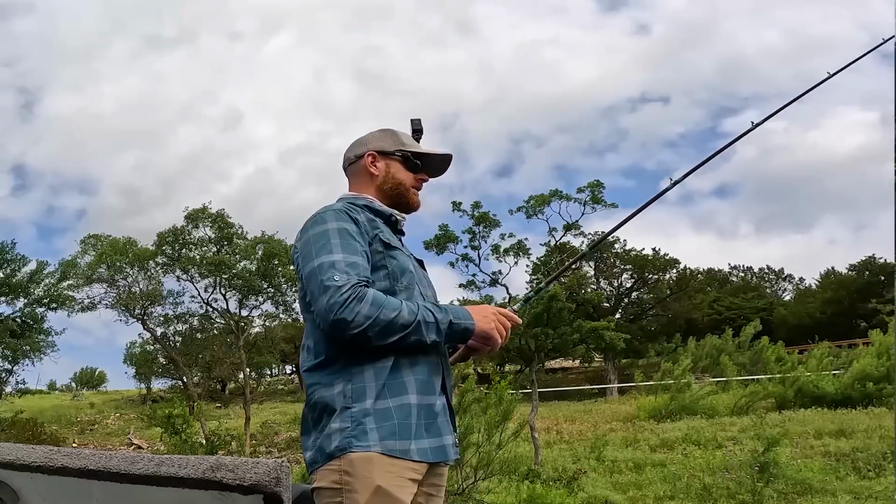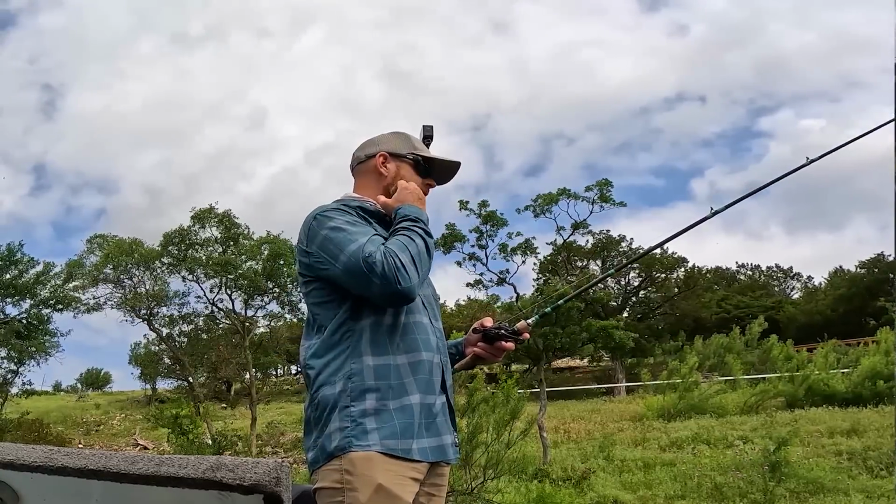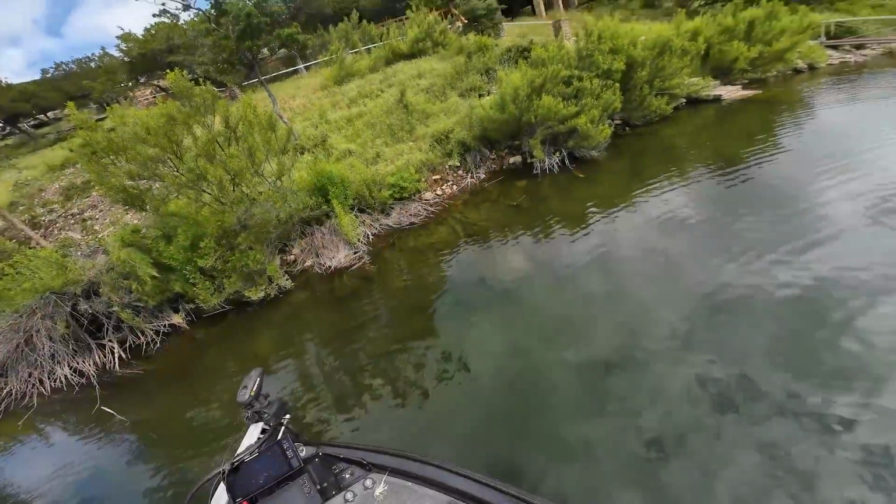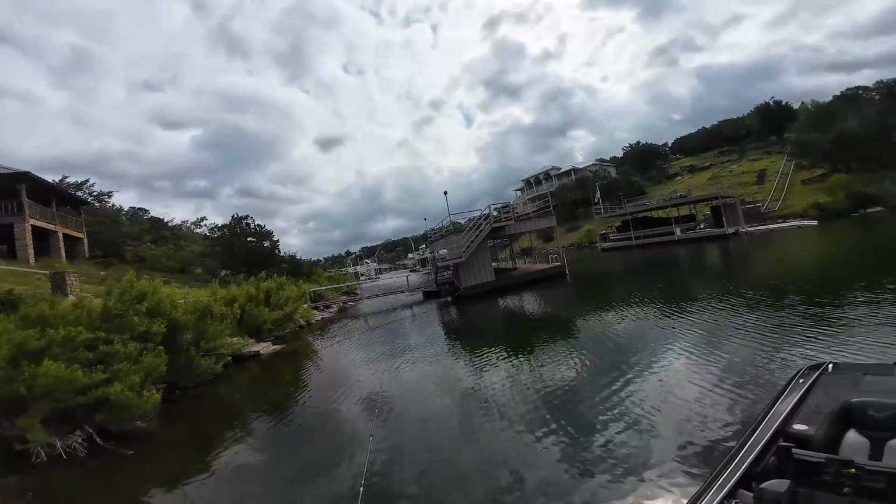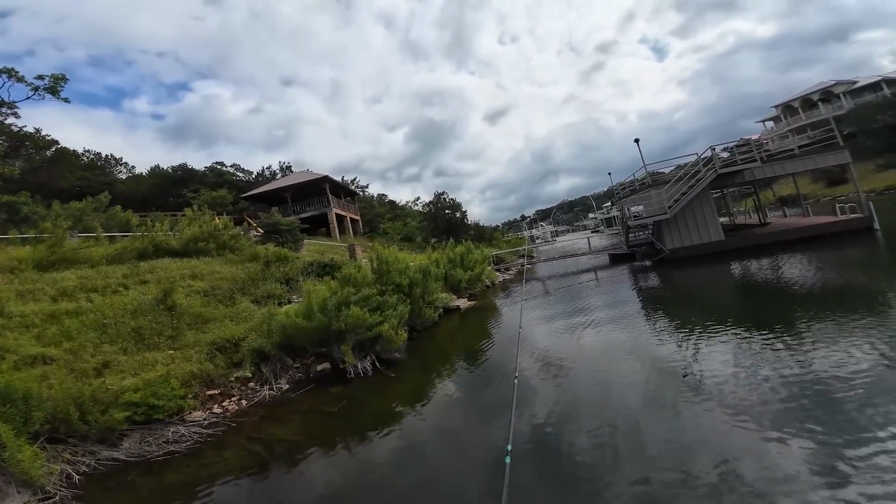And so the idea is to get something right on that bed, right on that little spot that they've cleaned off. And you're just trying to let it sit there, jiggle it, vibrate it, just so it looks like something that's sitting there actively feeding on their eggs. But then you got to be Johnny on the spot with the hook set, because they're going to pick this thing up and spit it right back out. So as soon as they pick it up, you got to lay into them, which is again why you really need to be able to see.